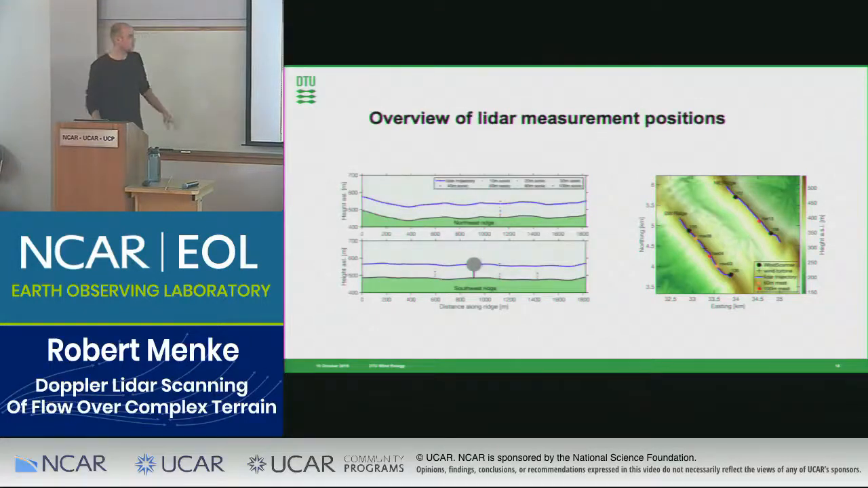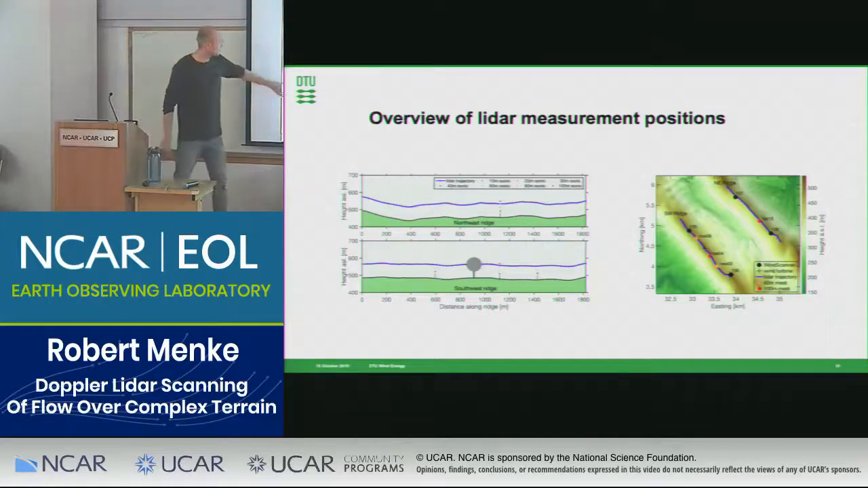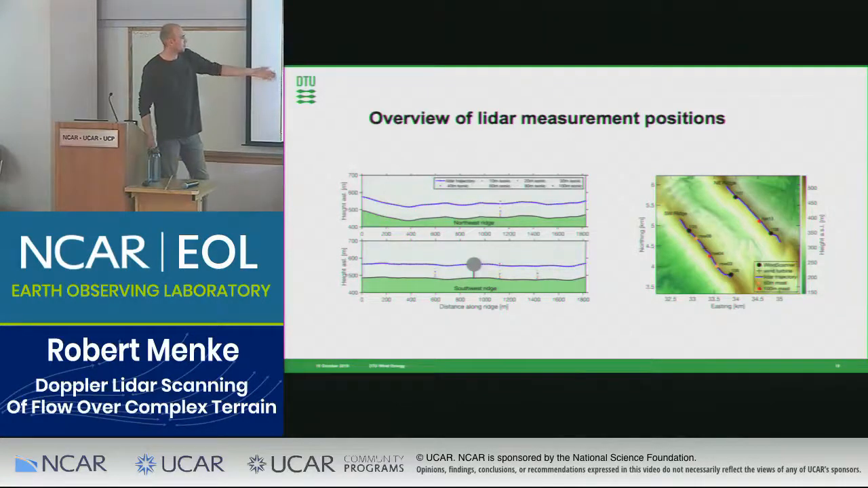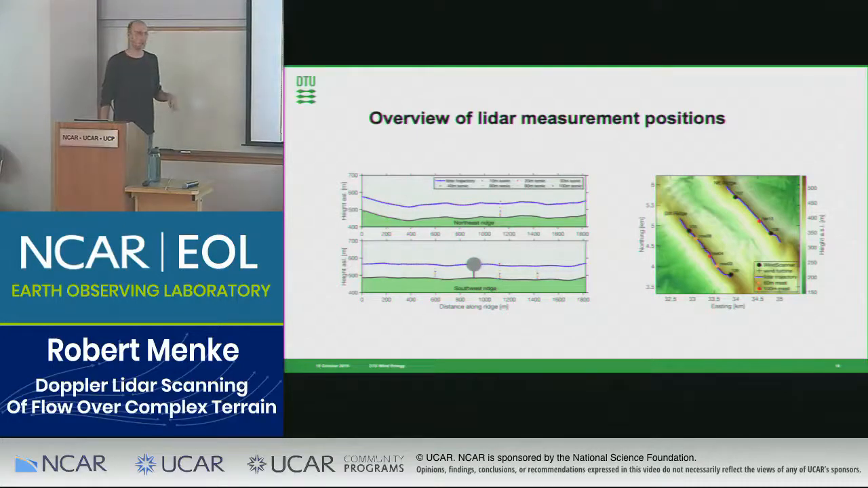And maybe just to get a better feeling where we measure, I made this side view of the data. Seeing here the terrain, and then in blue the measurement points of the lidars, and then the vertical profiles are the tall masts that are located on the ridges.